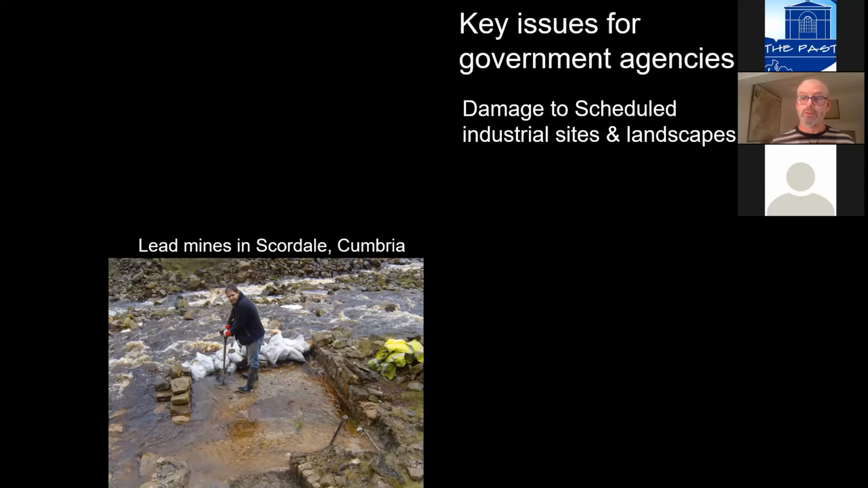And this was widely agreed to be a consequence of climate change and the increased frequency and severity of flash floods and so on. This is one example in Scordale, which we'll be looking at in more detail in a minute. So that was Historic England's, English Heritage's concern.